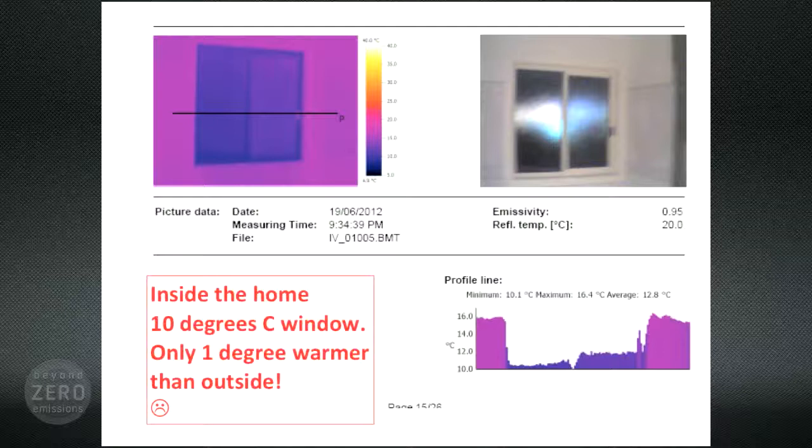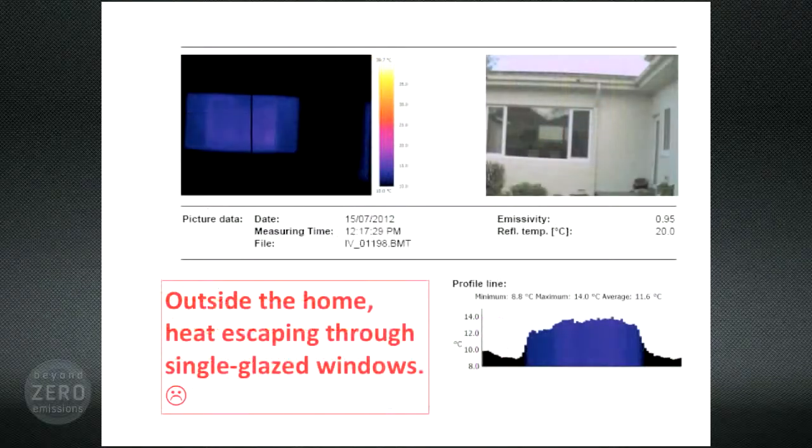So now we're outside, a different house, a different day. The outside walls are reading about 9 degrees on this July day, and the window's reading 14. So that helps us to envision the heat that's escaping, being radiated out through that window, when we've paid good money to generate the heat in the first place. A single pane of glass is a horrible heat insulator.